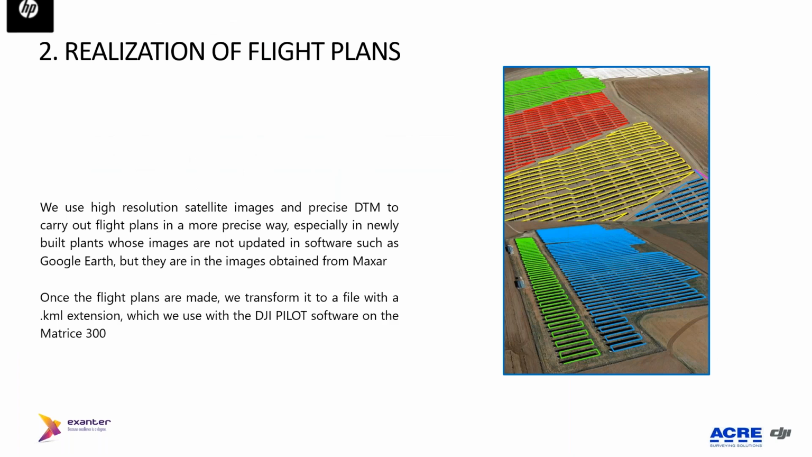As we said, we use the satellite image and a precise digital terrain model to carry out the flight plans in a precise way, which gives us accurate information during the flight and saves cost, because we do not have to repeat the flights or image capture at site as many times as often happens. Once the software prepares the flight plans, we transfer them to a KML file that we use with the DJI Pilot software on the Matrice 300.